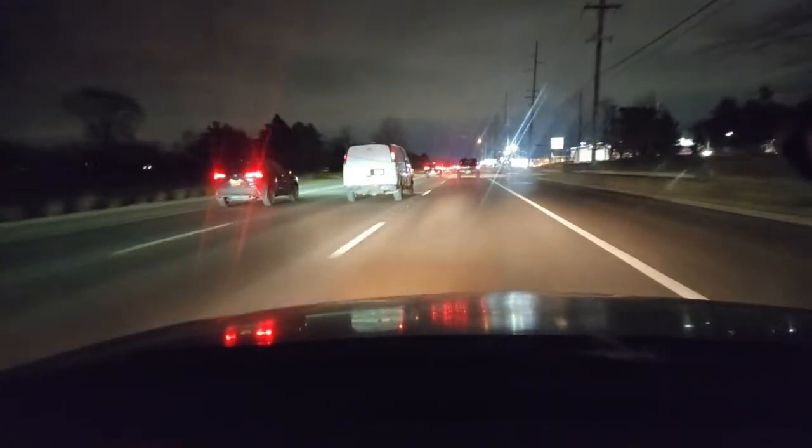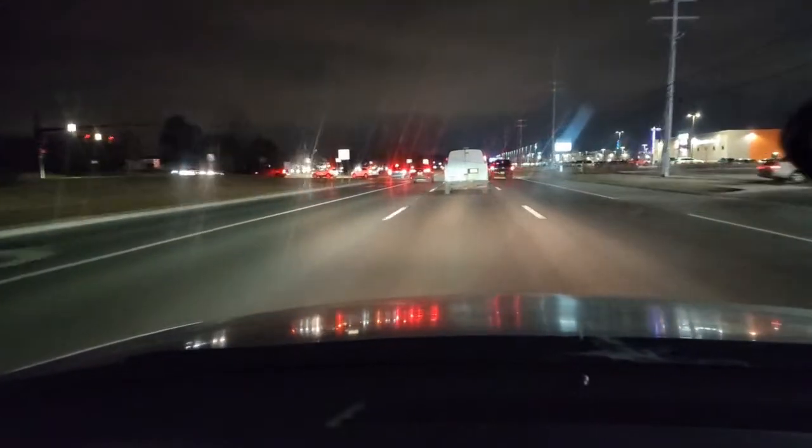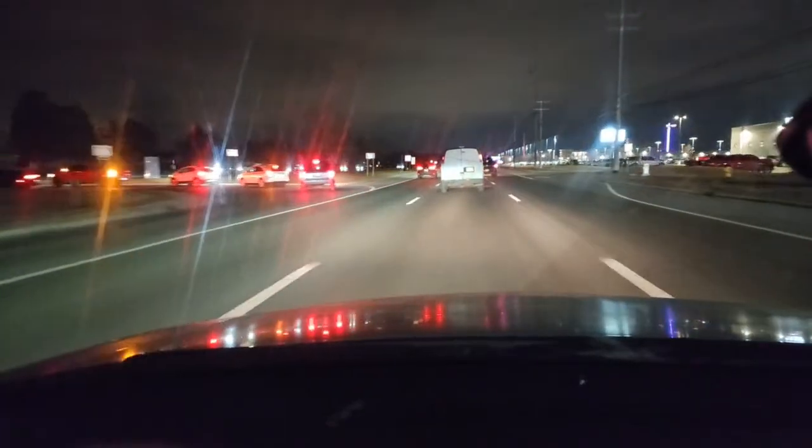So there's a police situation. So I'm gonna get over one lane to the left. And then we had this creepy van, so I really can't see around them. So I may have made a mistake. But I'm gonna try to keep my distance. And on Friday night, you do have a lot of drivers.